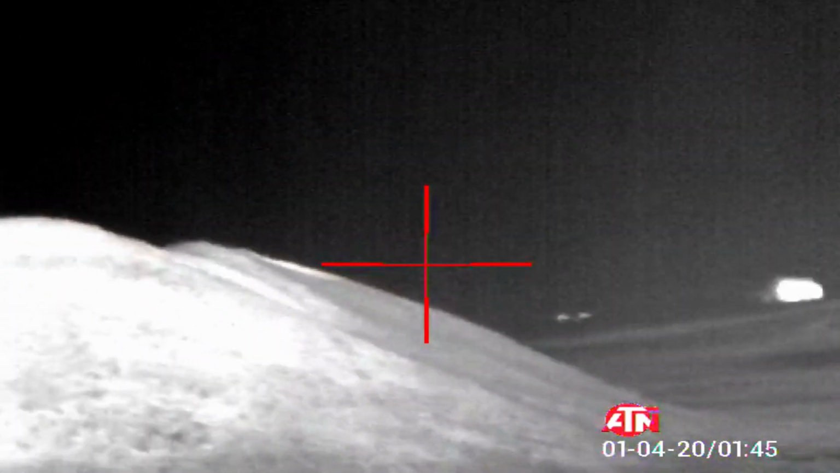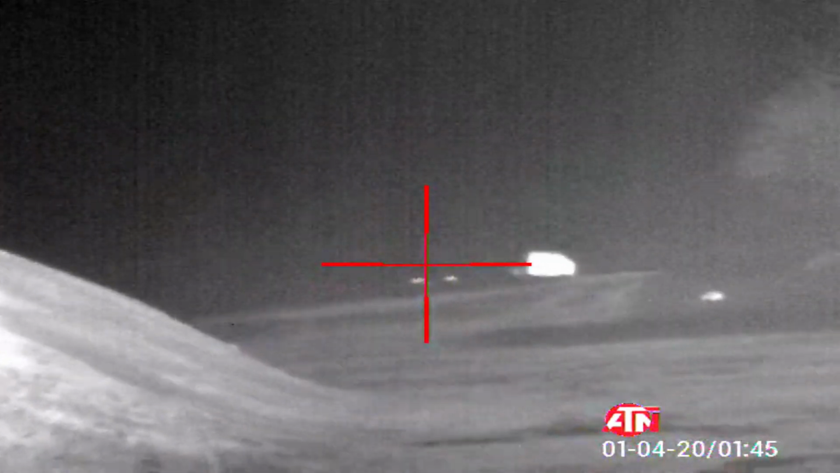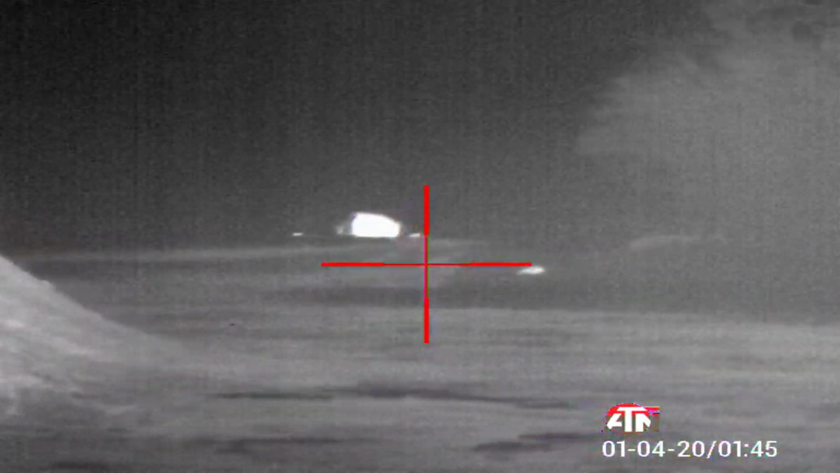So that big white glow you see, that's my truck. Mind you, I just came down that road. You can see 2 hogs running, the hogs running behind my truck. I actually think I heard one of them running to my truck. Holy smokes! You want to know the truth.